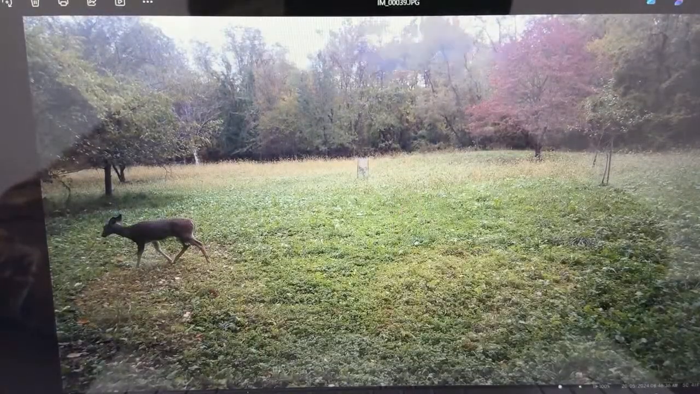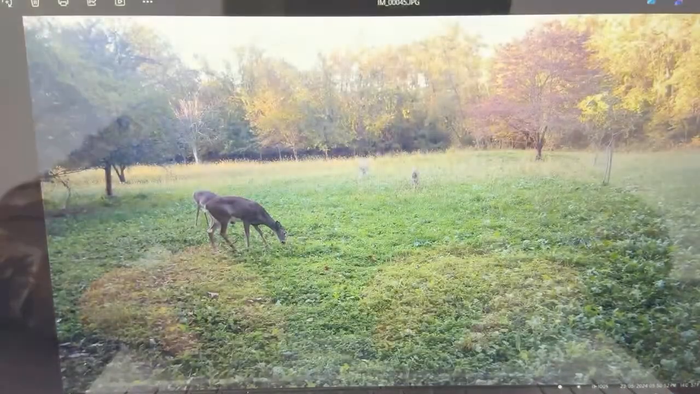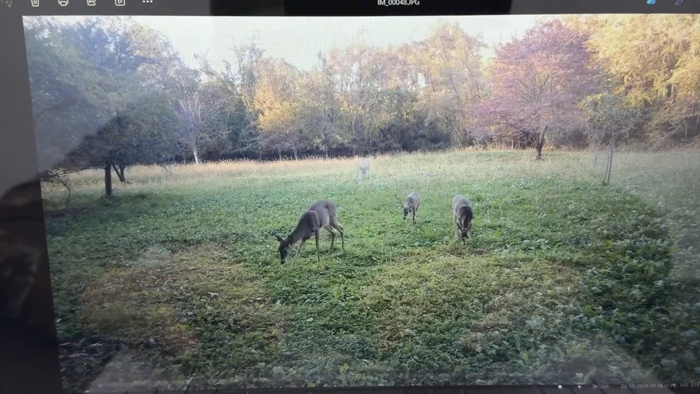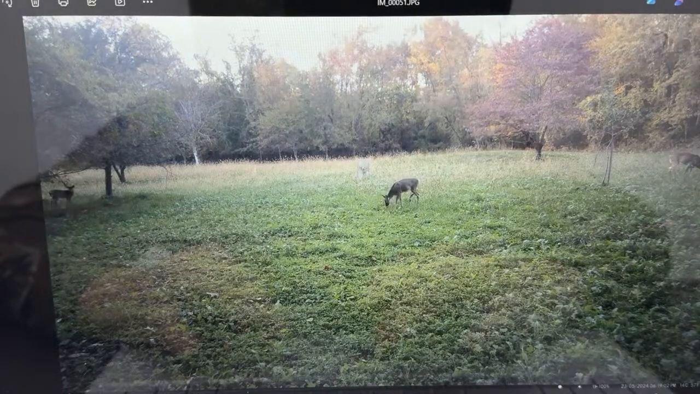Some deer. Pretty good pictures, though, at night and during the day with these cameras. There's a spike again. There's nothing. Like a foggy spot. Some doe. A couple deer in the picture. There's a fox running across there. Some deer, some doe. Some more doe with some fawns. They're definitely using the food plot. They love the food plot.